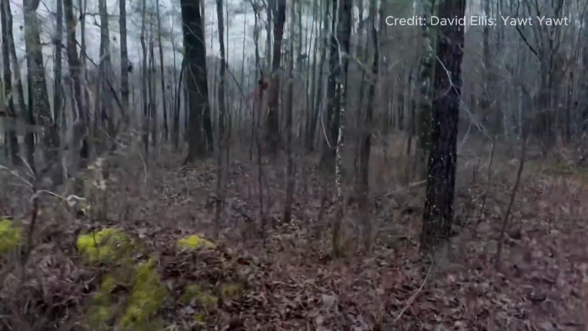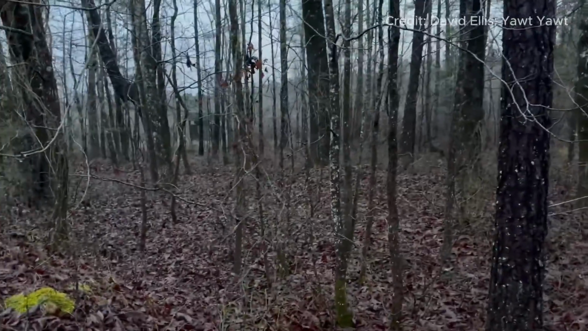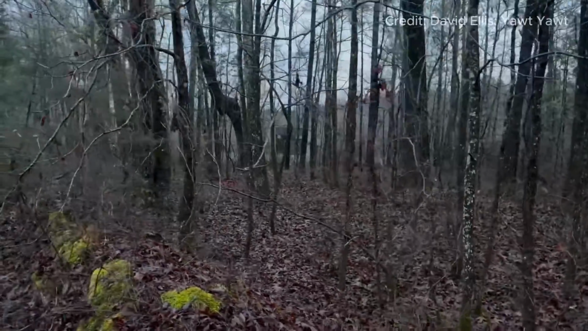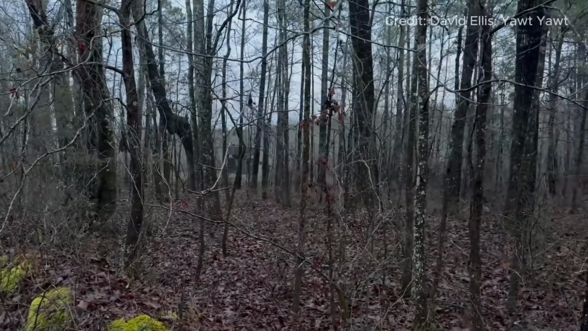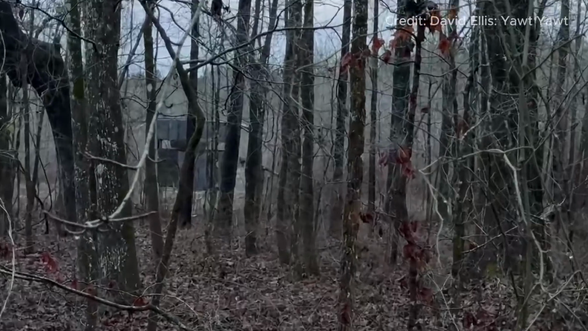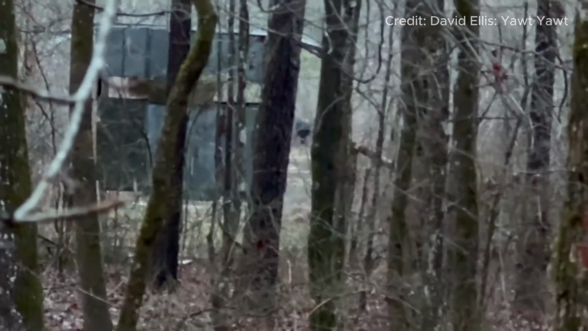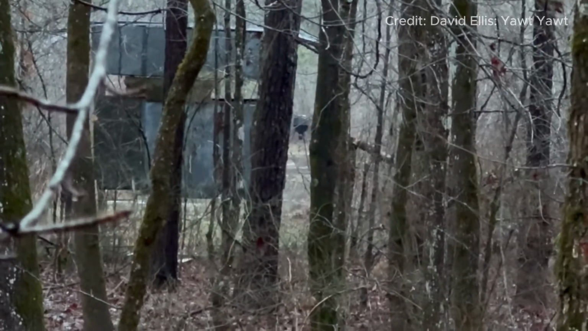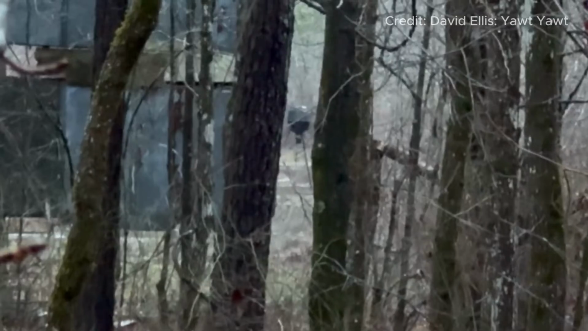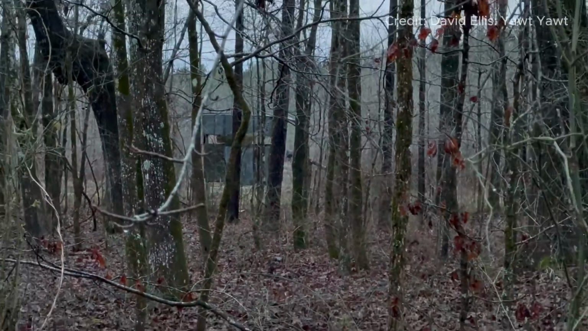I wanted to show you. I was going to try to show y'all something real quick. You might have to back up a little bit. All right, you see the shooting house, right? Watch this. See that shooting house right to the right of it? See that corn feeder, that big black thing right there? Remember that shooting house right there?